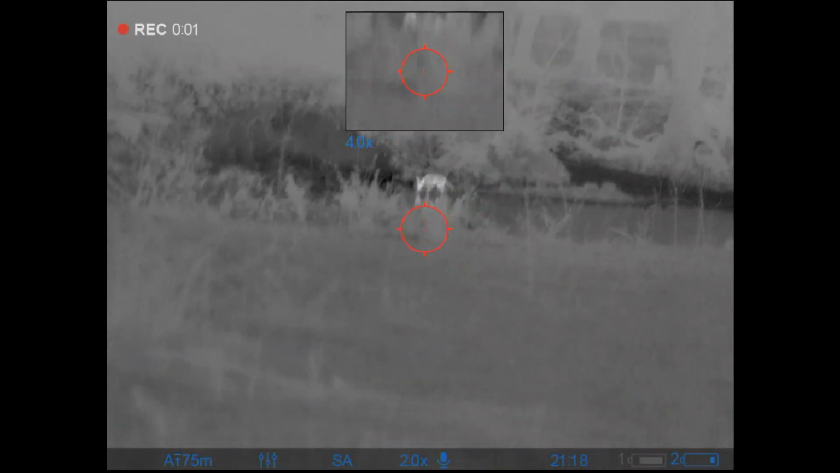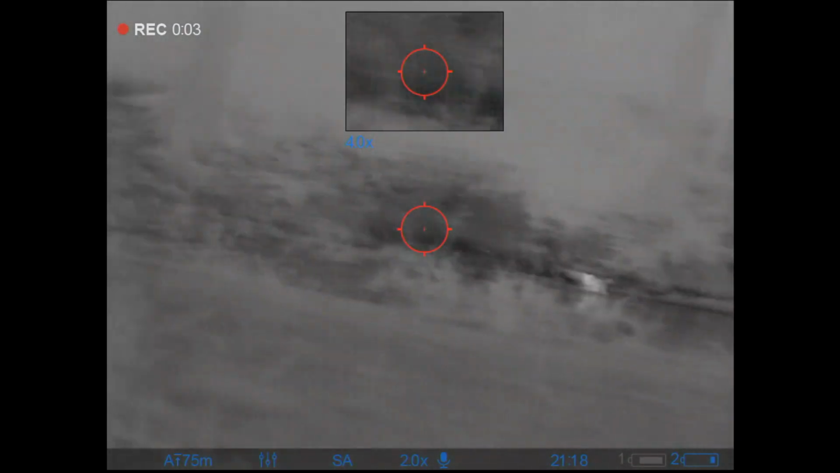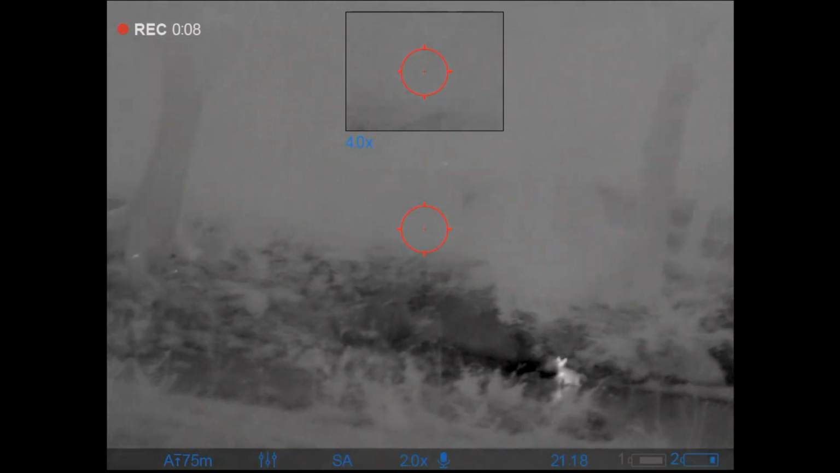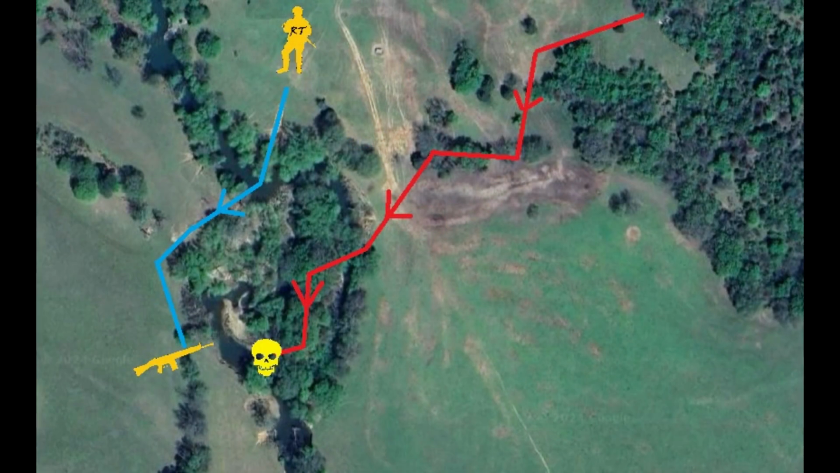On to one of the evenings here recently. This guy came out in a storm and I saw him from my porch, so I ran to try to get ahead of him and see if I couldn't just maybe catch him as he was working his way through our herd that we had over there. Now, I took a shortcut across the easy way through the creek. He took the long way, which allowed me to get ahead of him.